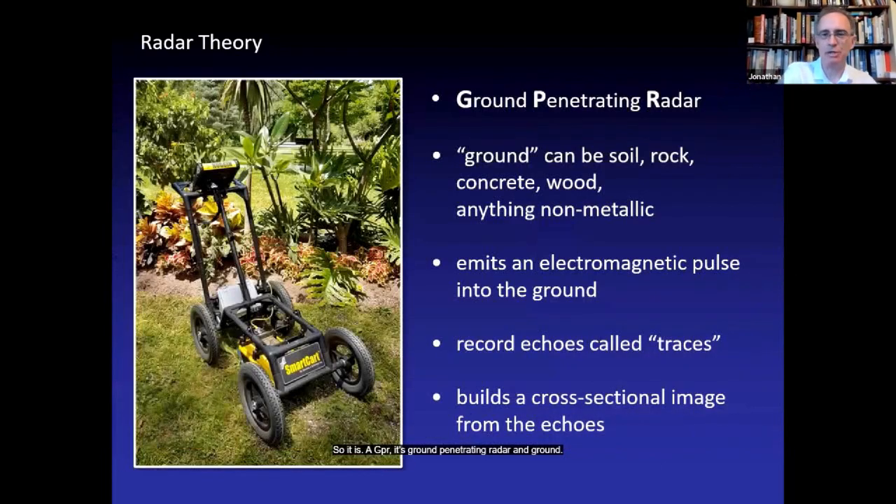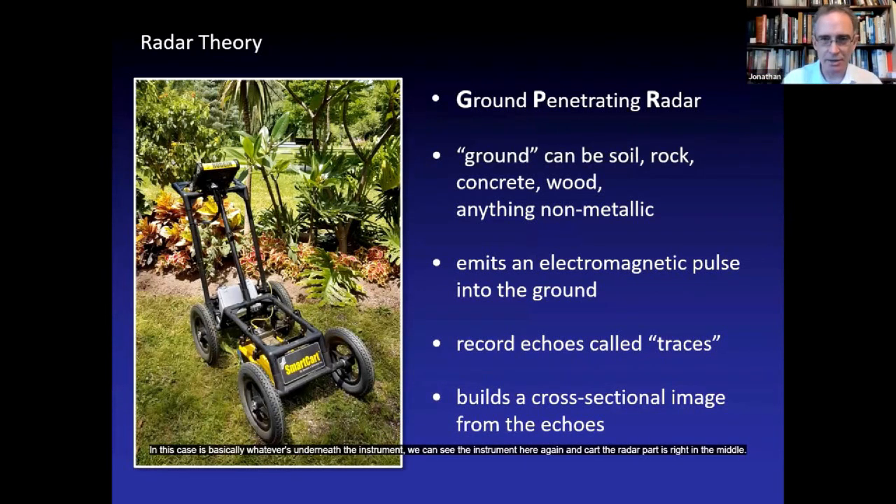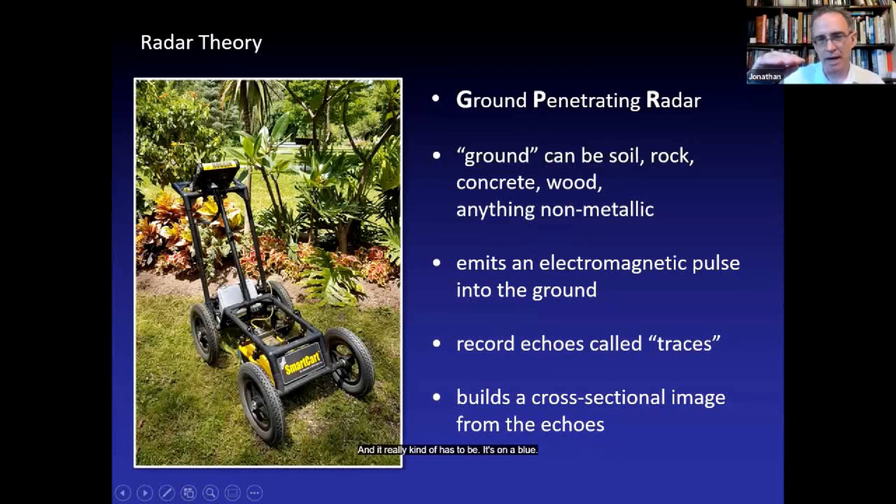So it is a GPR. It's ground penetrating radar, and ground in this case is basically whatever's underneath the instrument. We can see the instrument here again in the cart. The radar part is right in the middle. It's this little yellow box underneath, and it's more or less in direct contact with the ground, and it really kind of has to be. It's on a blue, in this case, skid plate, a little plastic plate, and it slides along the ground, and this cart just kind of keeps it central. Ground is loosely defined in this case. It can be really anything.